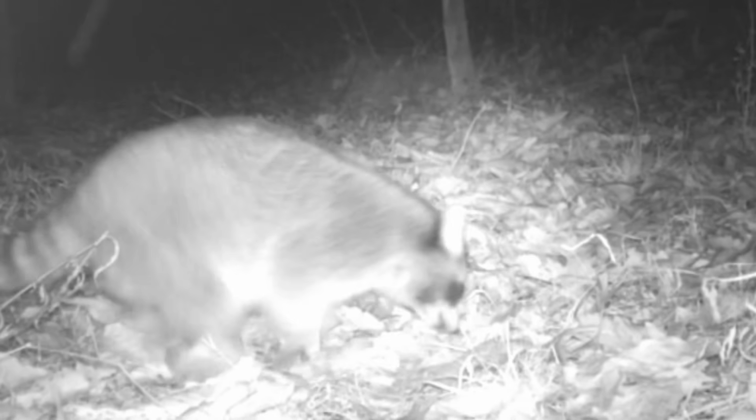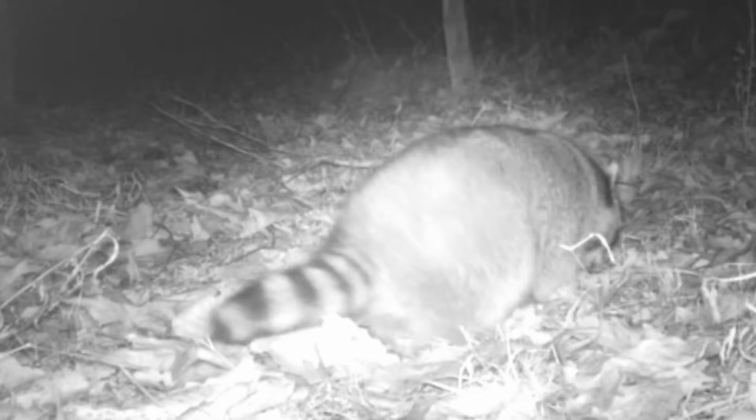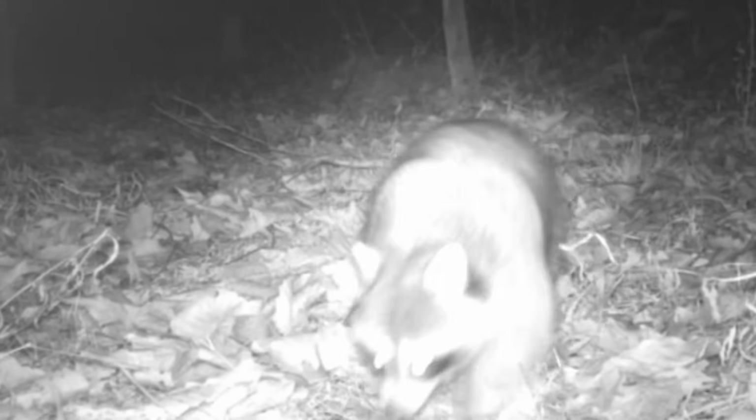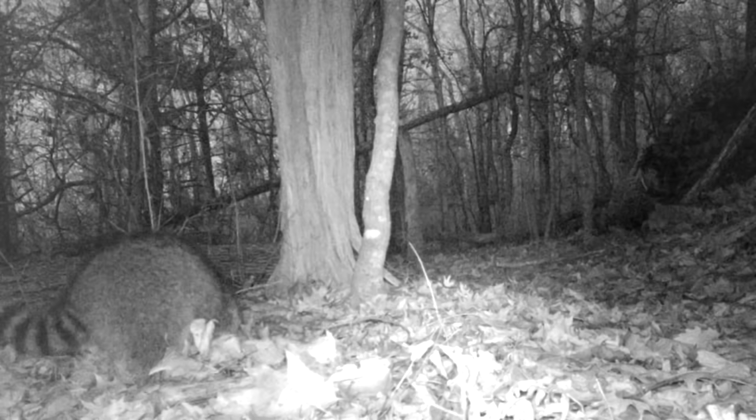And they want to know who's been down here at the pond getting their frogs. This is their favorite place. But come daylight, they just work away across the ridge, going back towards their den trees.